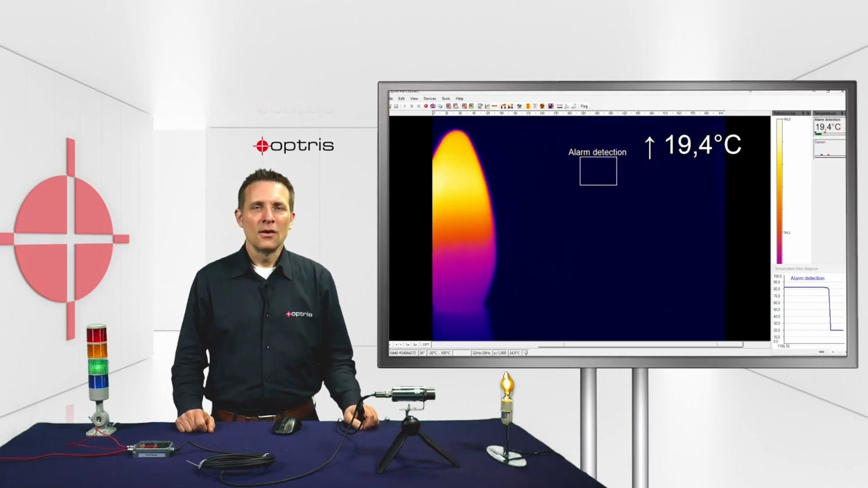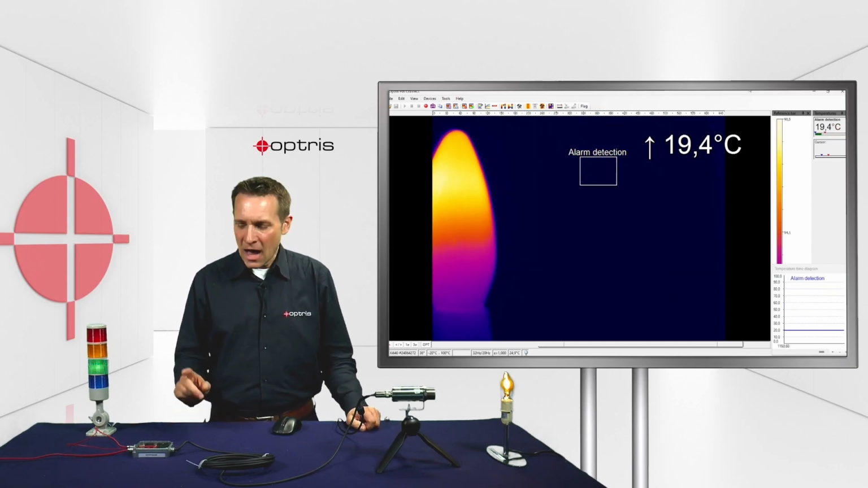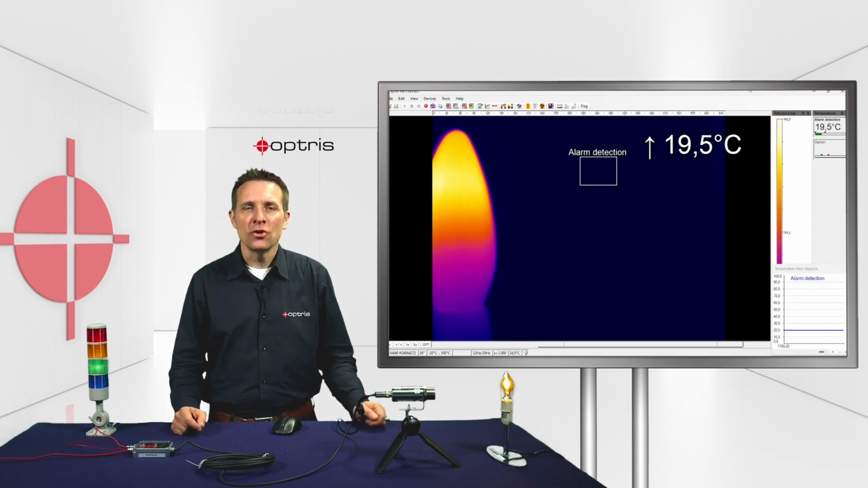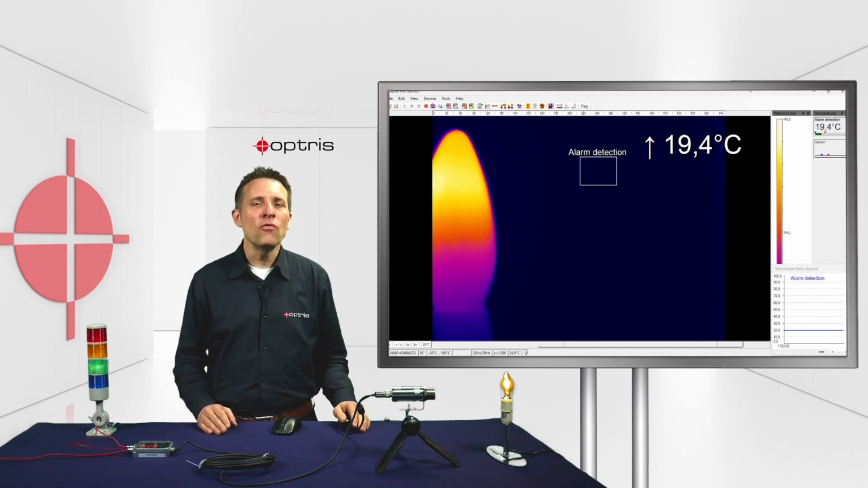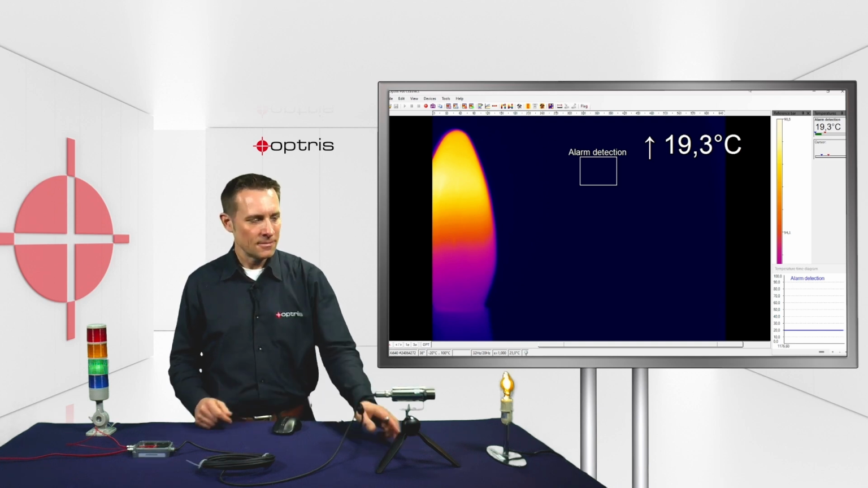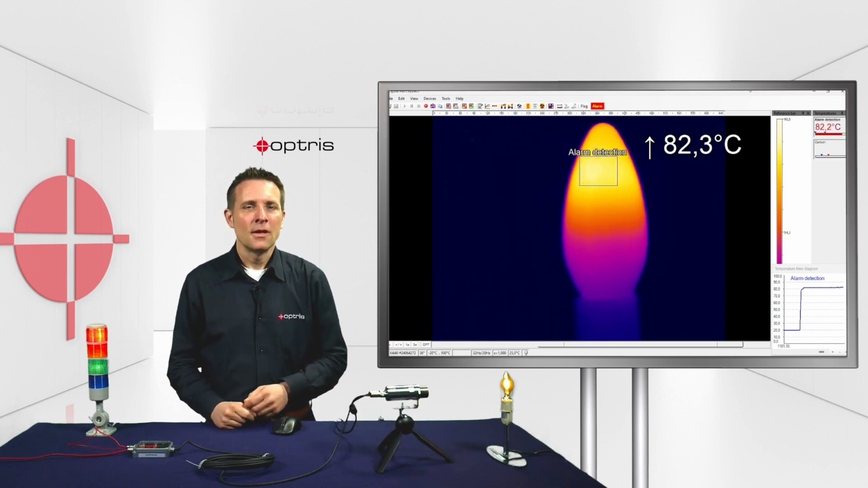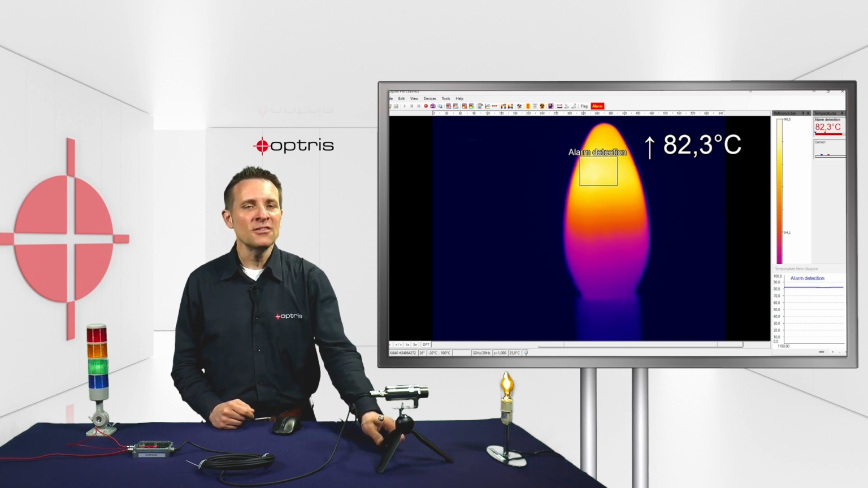We are now ready to detect and forward an alarm situation. On the hardware side, I'm using the digital output channel DO1 as switch to turn on the red light as alarm indication. All temperatures over 30 degrees C, which are recognized in my created measure area, will now detect an alarm state. In addition, you can see that the software PIX Connect takes a snapshot if an alarm situation is recognized.